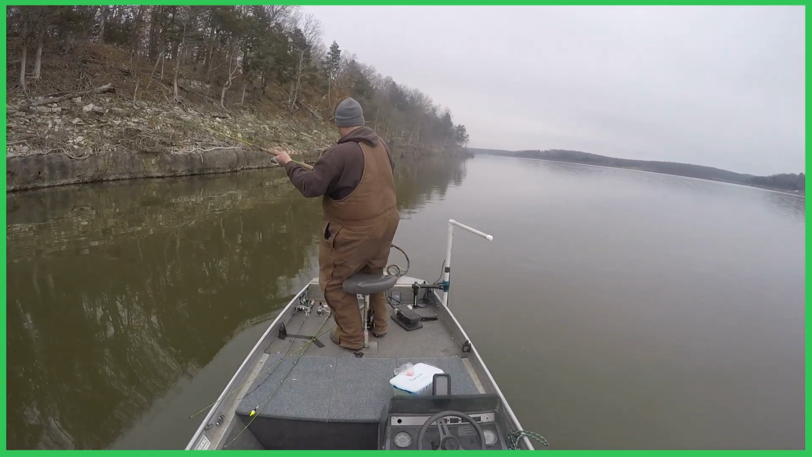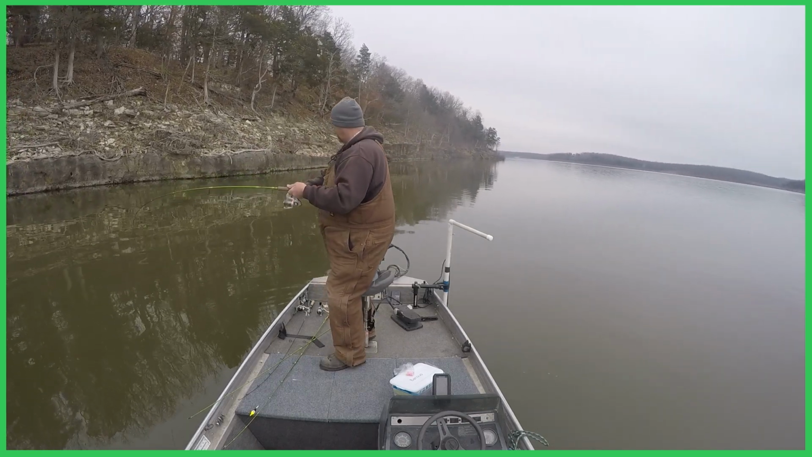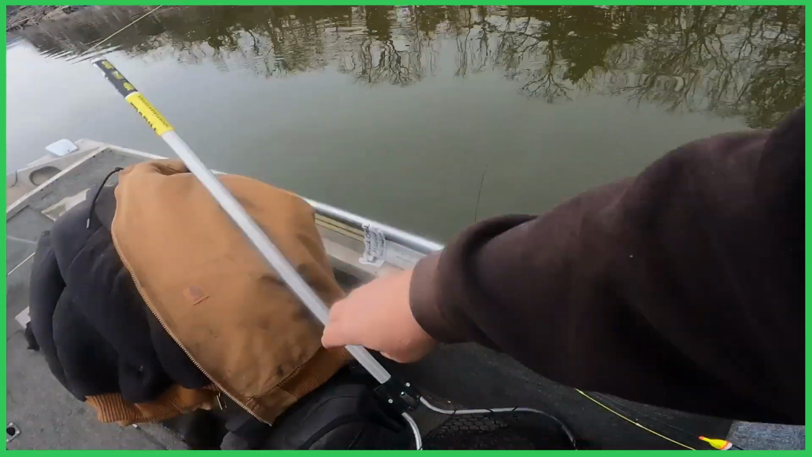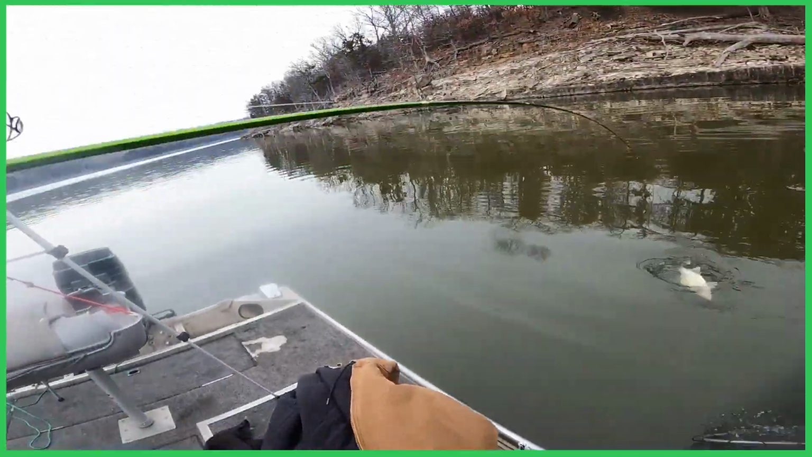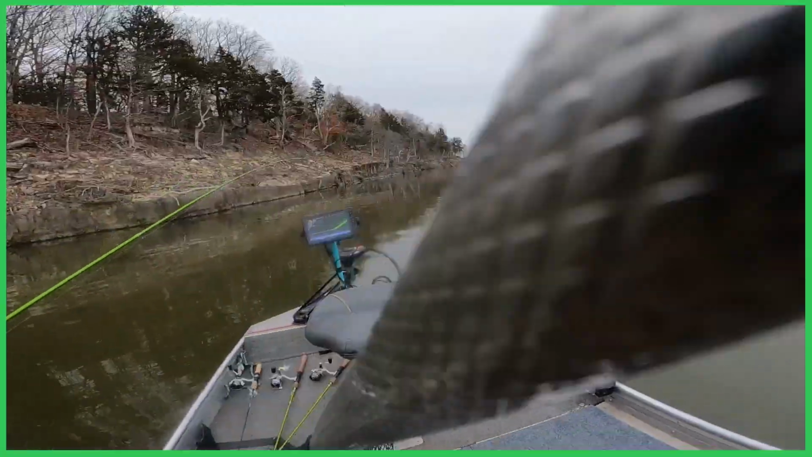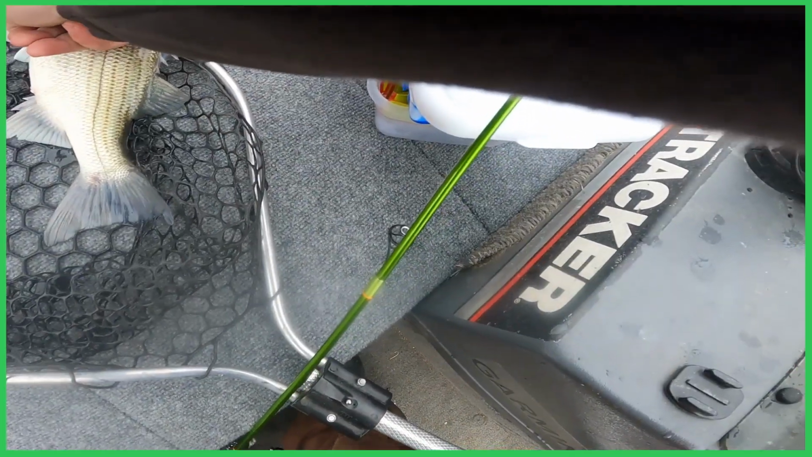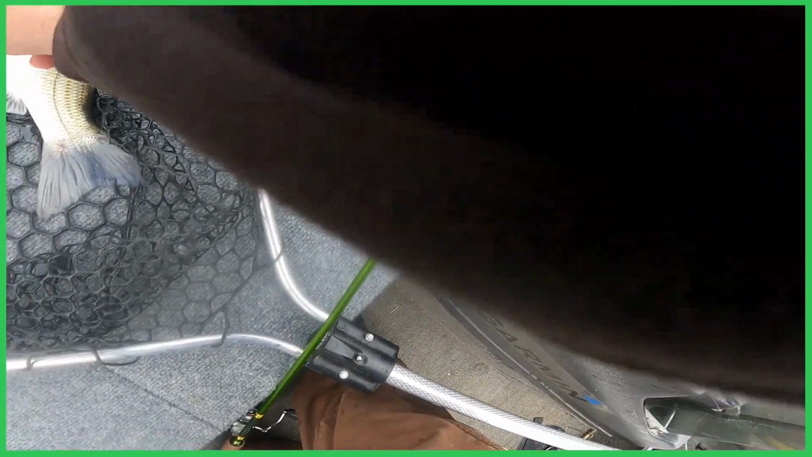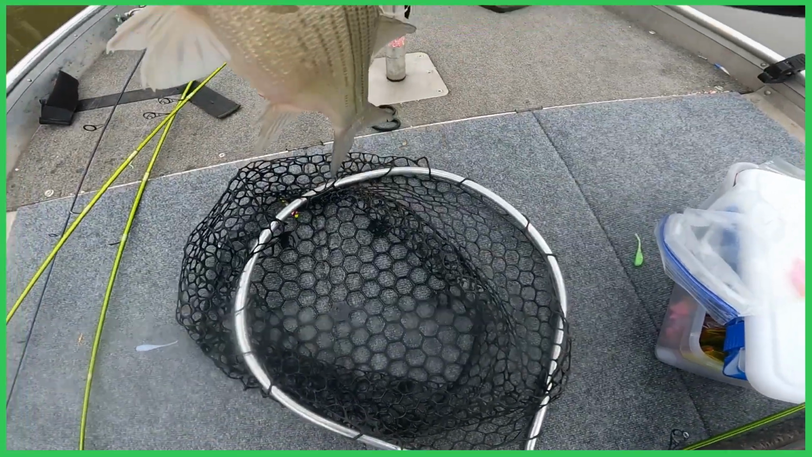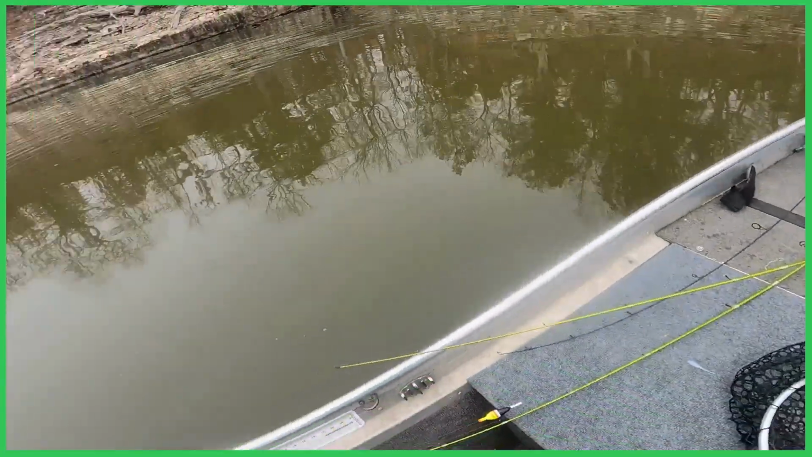Oh, there's a good fish. Oh, there is a good fish. That may be a white bass, the way he's fighting. Holy moly, yeah, it is a big old white bass. We'll take a white bass. Heck yeah. White bass. Not what we're looking for, but we'll most certainly take it. Heck yeah.